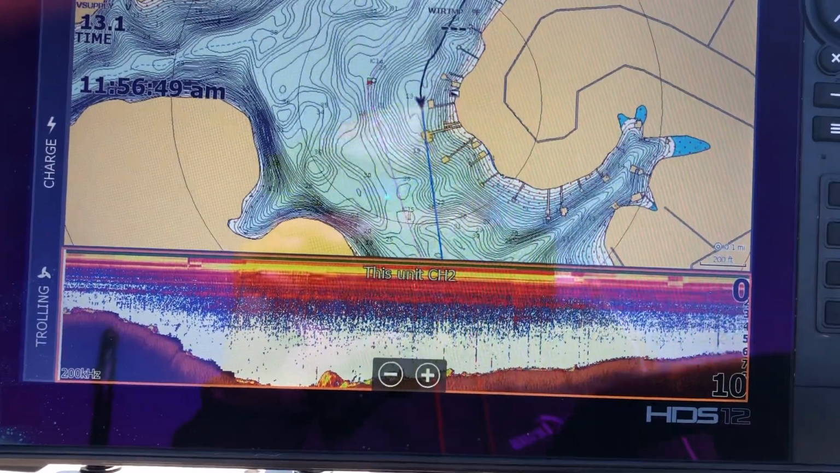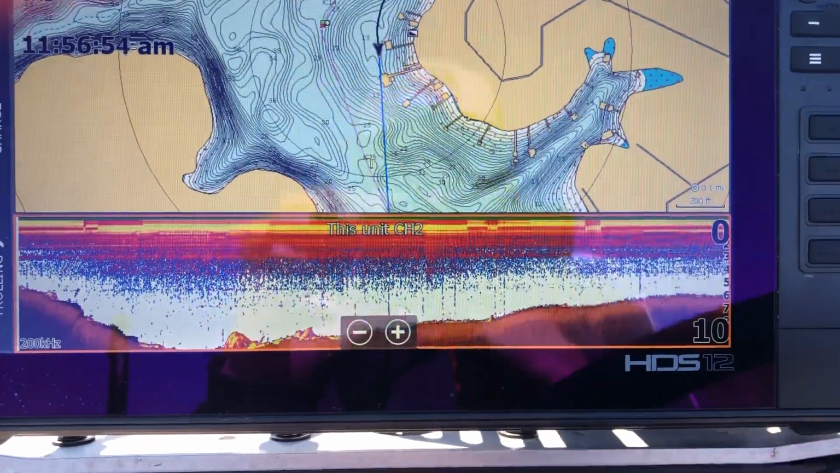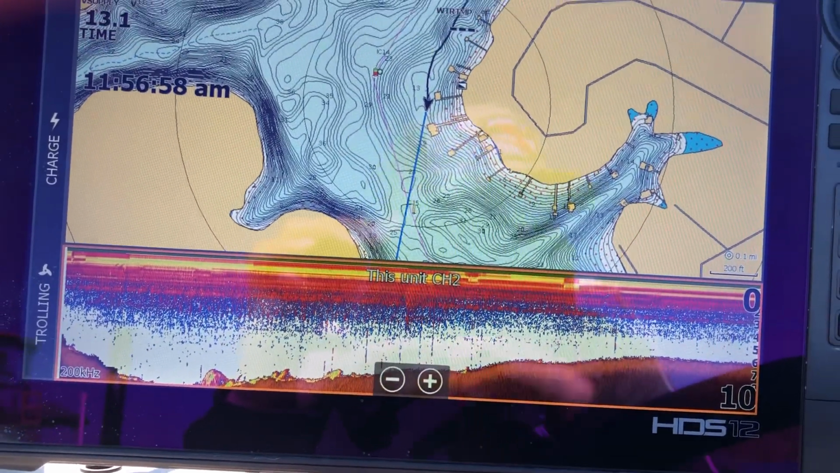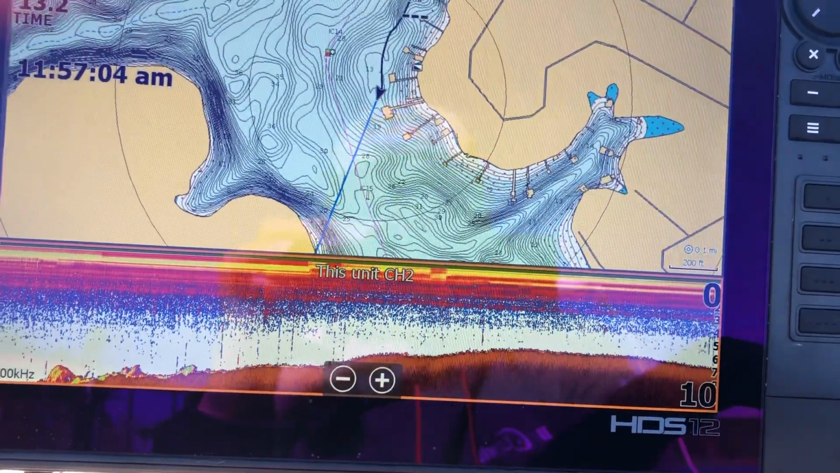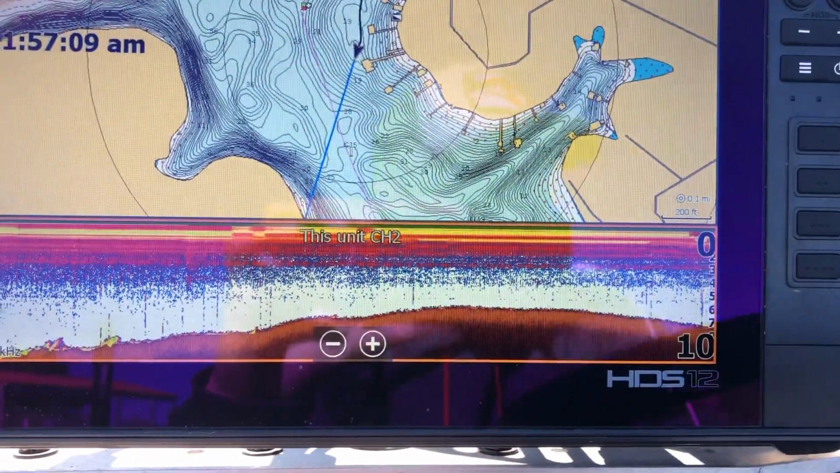I followed them around for a little bit. Then I tried switching around jerkbaits, trying to mess with them a little bit different. Catch them on a new one that we're working on developing. So it was interesting to see how they reacted to that. But by the time I found it and switched over, the school had moved. I was surprised how fast they went.